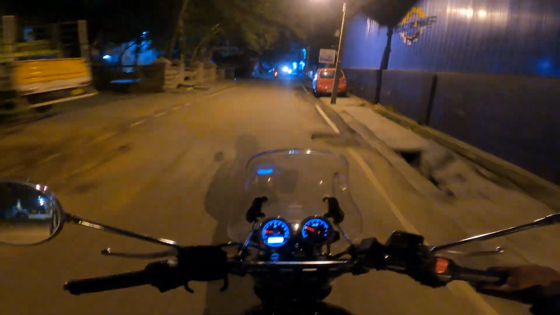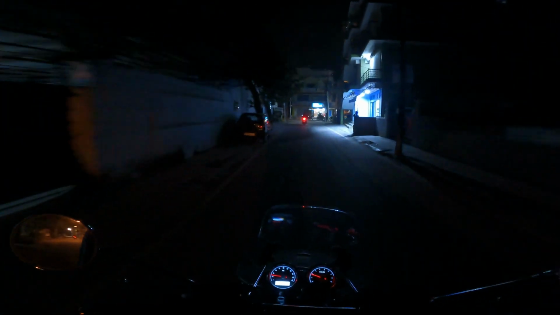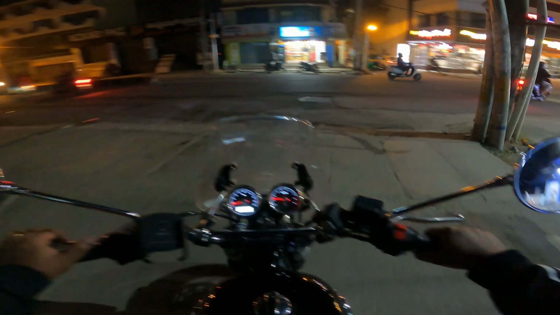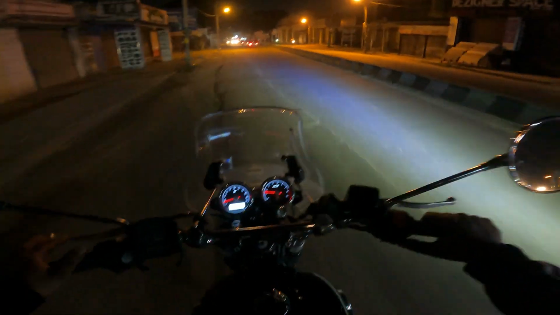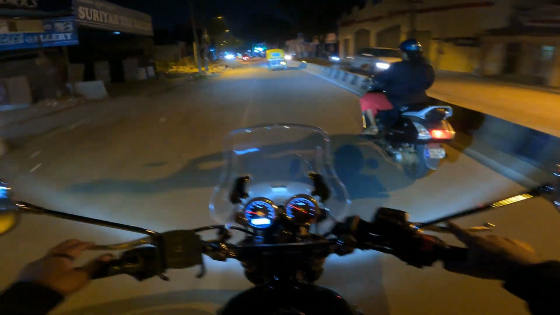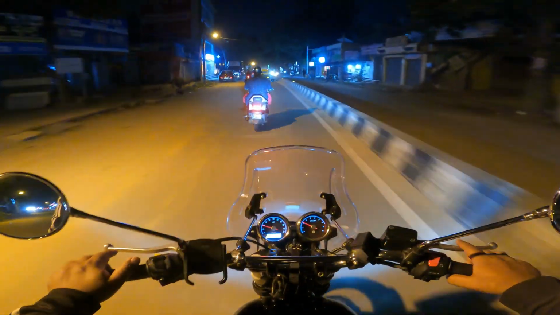I haven't used the Interceptor for the last couple of days. I think I last used it on maybe Saturday or Sunday. Ideally that should not be an issue, but let's see. You know what, I'll just run it and see what happens. Yeah, I don't care. If I've got to change the battery, I'm going to change the battery.